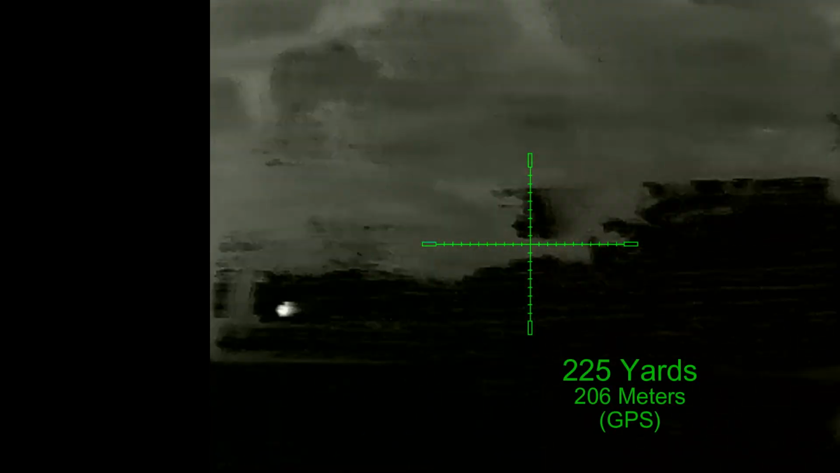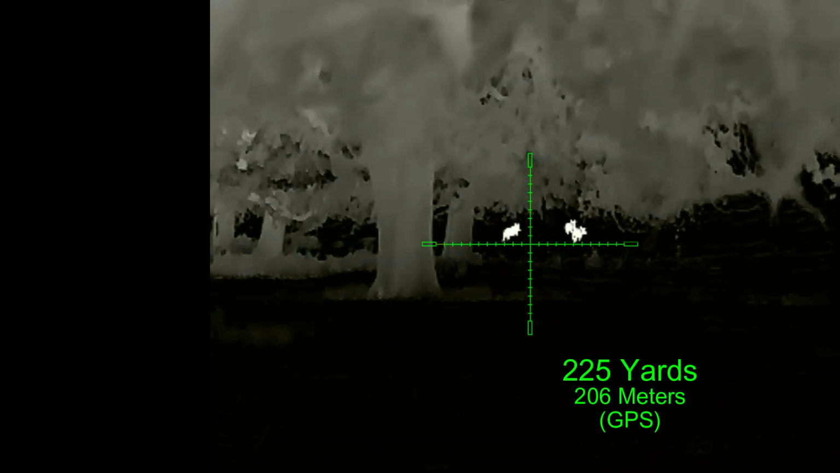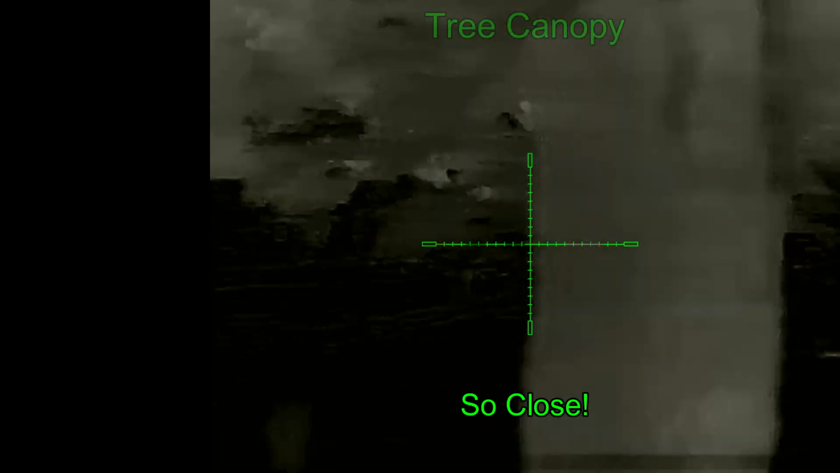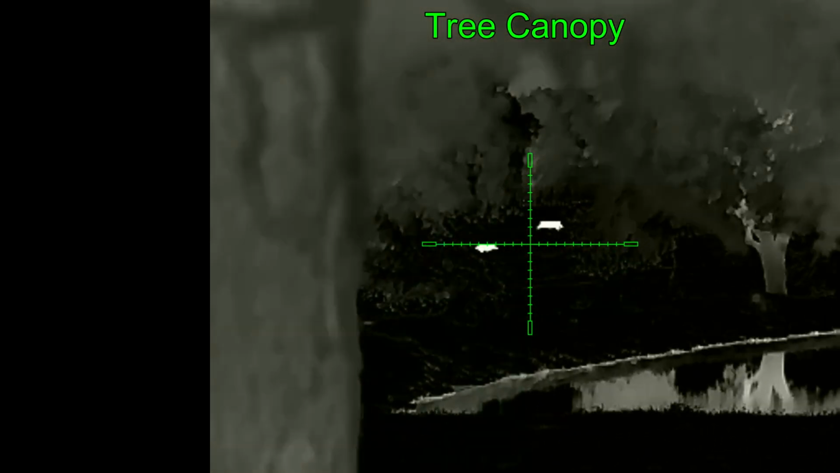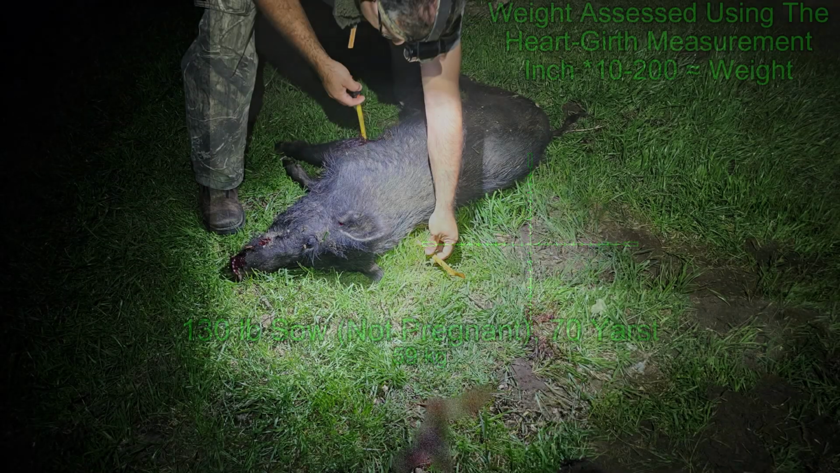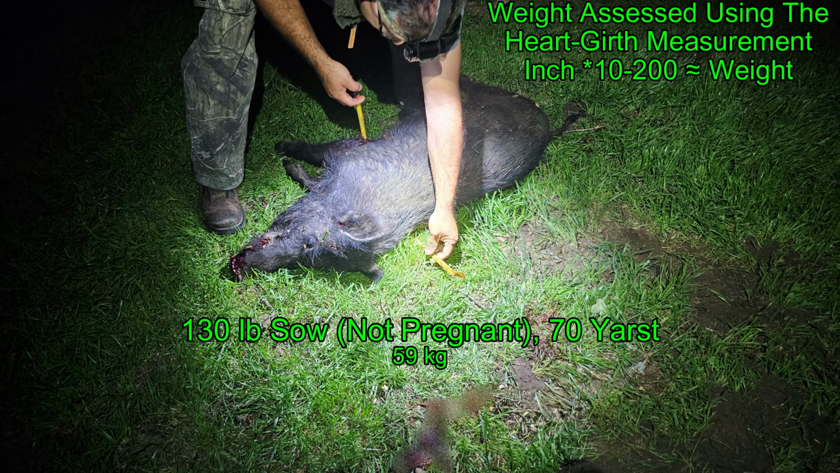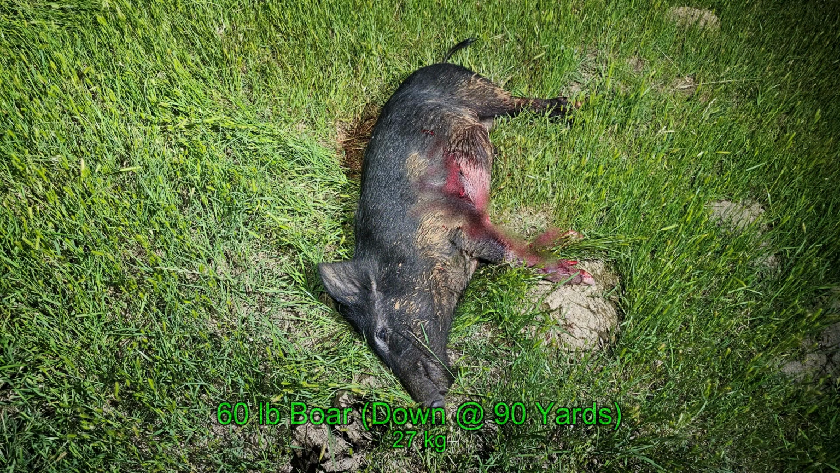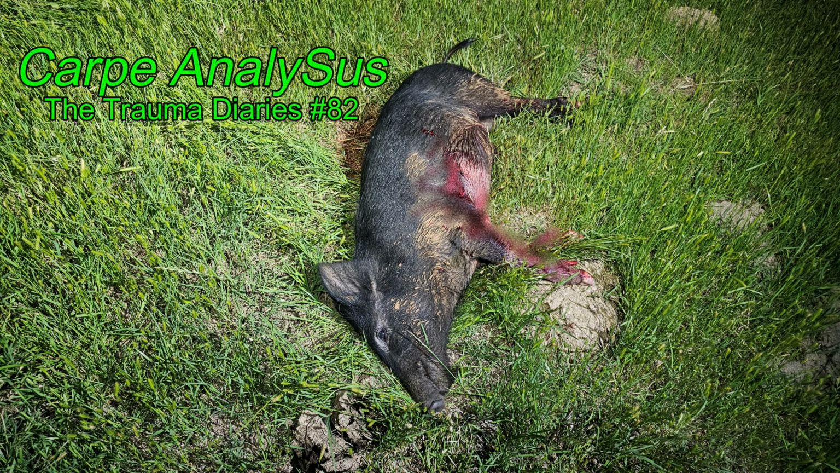I put Ben on the big screen. He still has targets. Ben's first hog was a sow coming in at 130 pounds as determined by the heart girth weight measurement assessment. His second one was a 140 pound sow. And my first hog, that should have been my second hog, was a 60 pound boar, and it will be discussed in Carp Analysis of Trauma Diaries number 82.